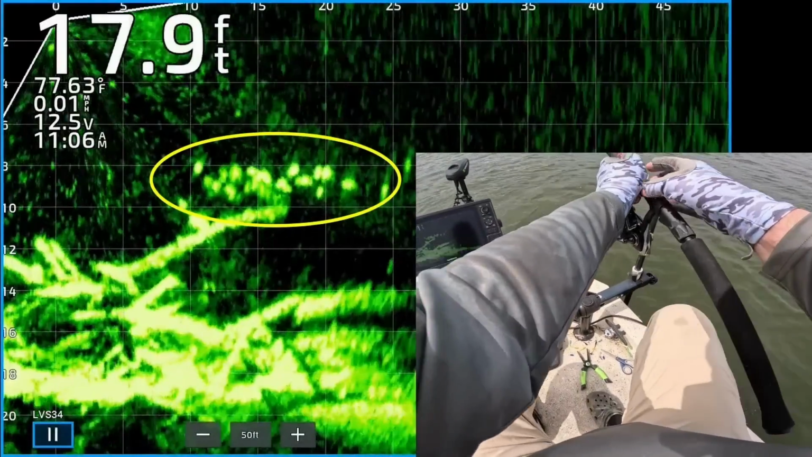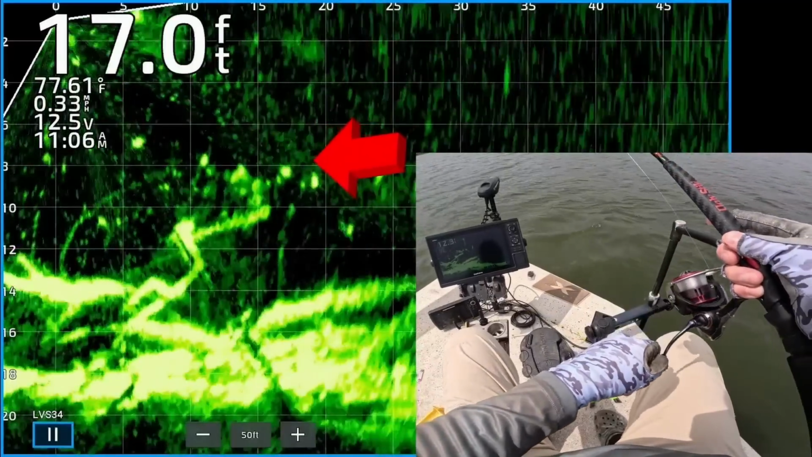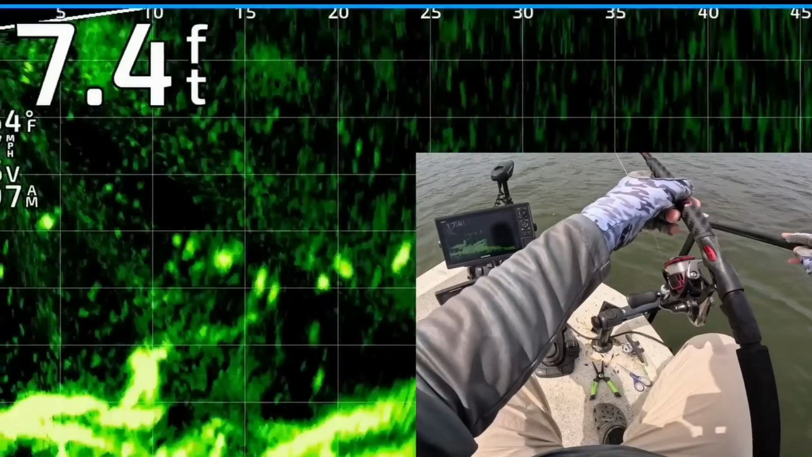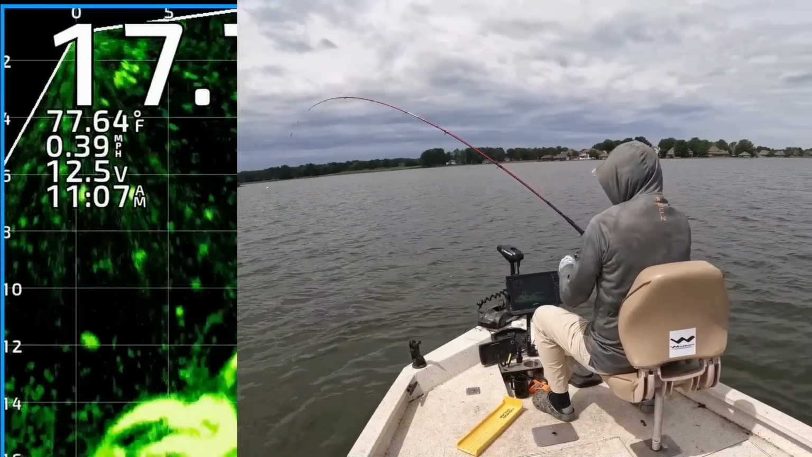Look at that group of crappie. Oh my goodness, that looks good. There's my jig and weight. The wind is ripping and I didn't get lined up good. The boat control is critical. One of them ate it and I didn't even know it. Fish on, didn't even know it.